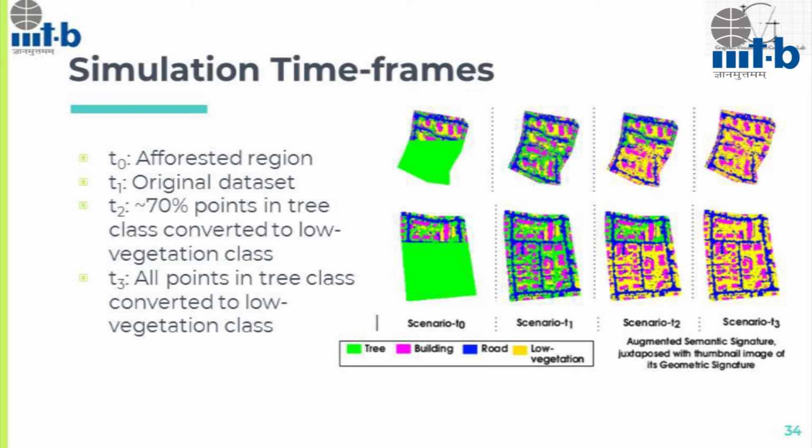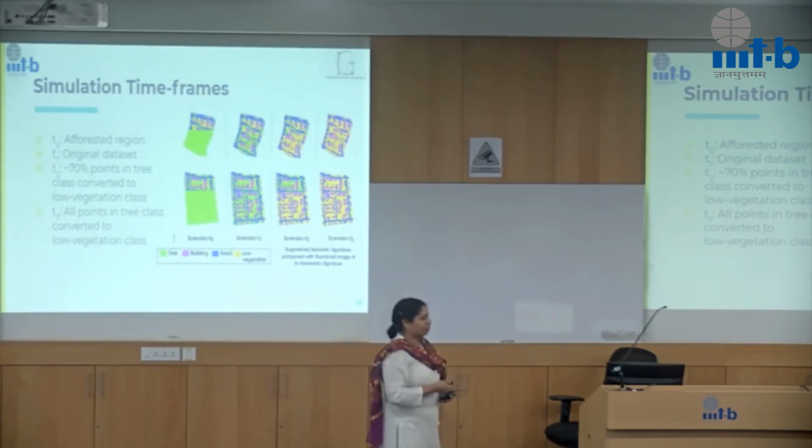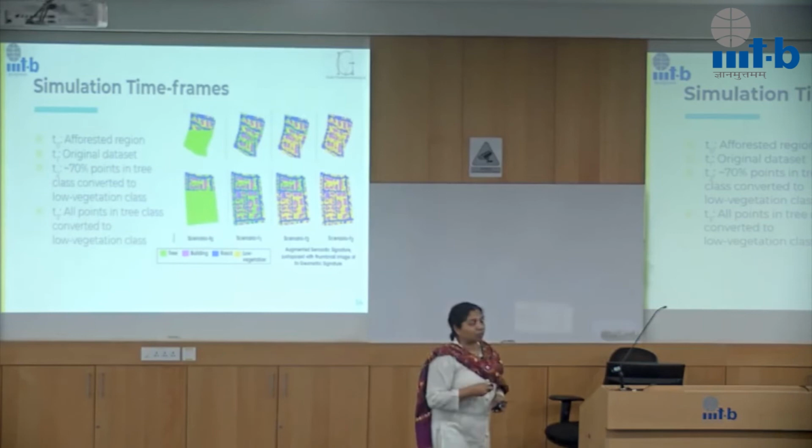So here we had a whole patch which was converted to trees. This is the original point cloud, right? And this is where we have converted some of the trees, 70% of the trees, to low vegetation, and this is where all the trees have been converted to low vegetation. So this is essentially what we did in terms of the progress in our simulation.